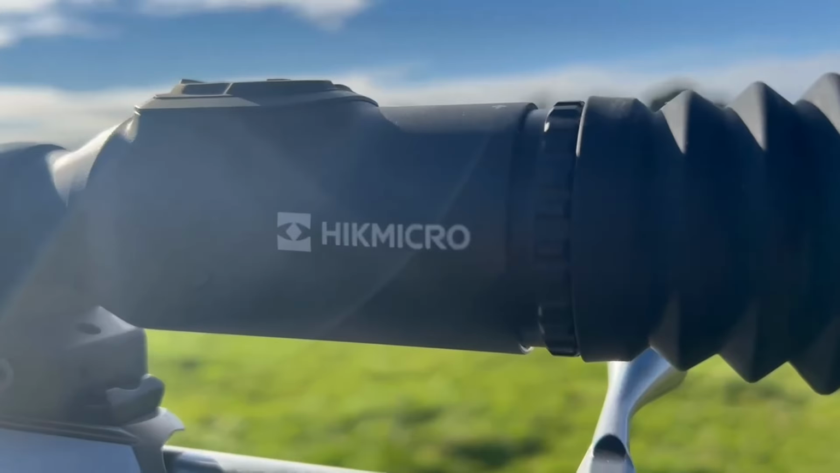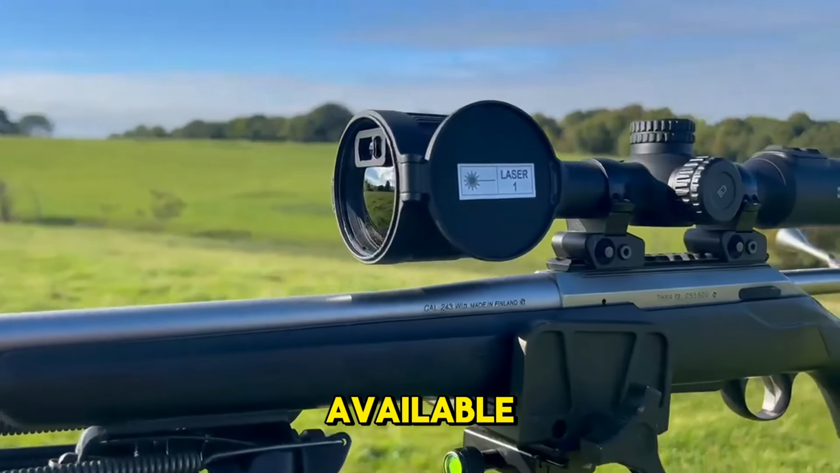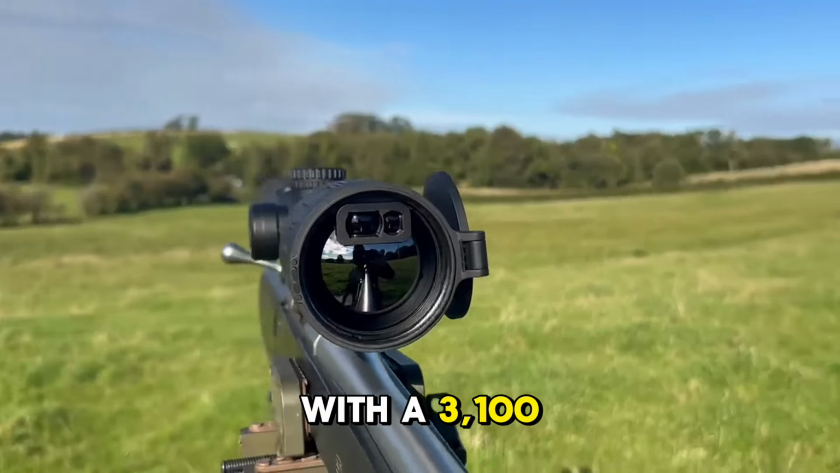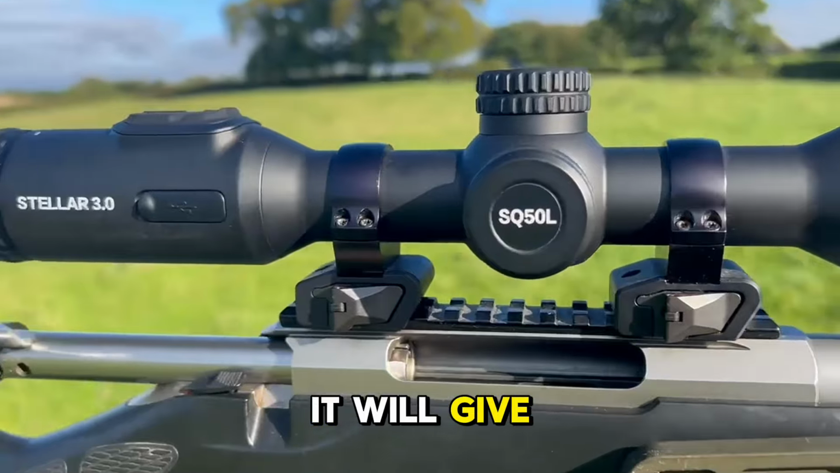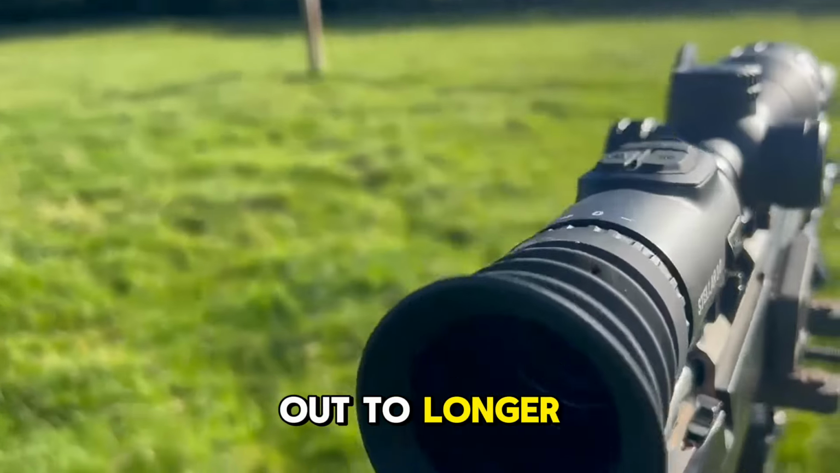For those who want the best, obviously we will have the top of the range SX60 available, and that performance will undeniably be one of the best, with a 3,100 meter detection range and capability to mag and zoom in with less pixelation. It will give you immense detail and probably suit those shooting out to longer ranges.